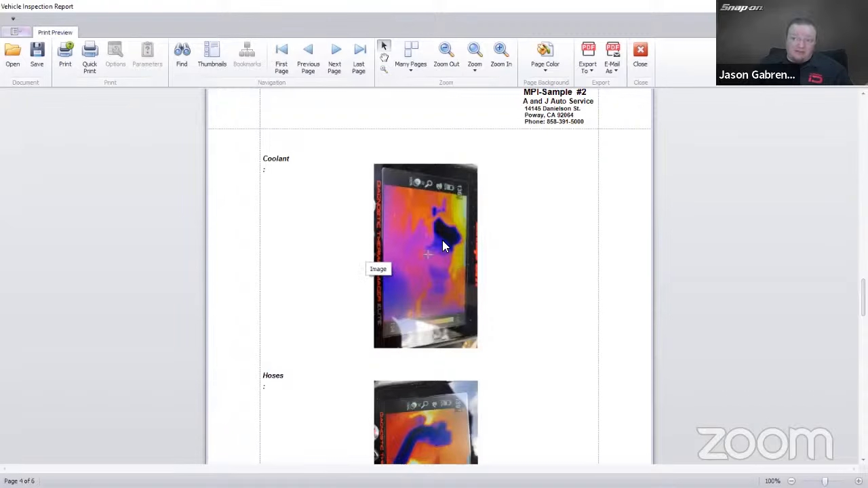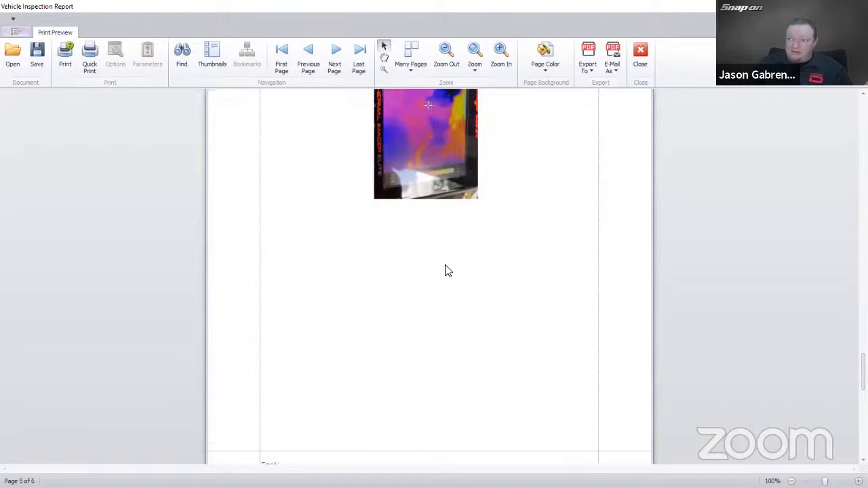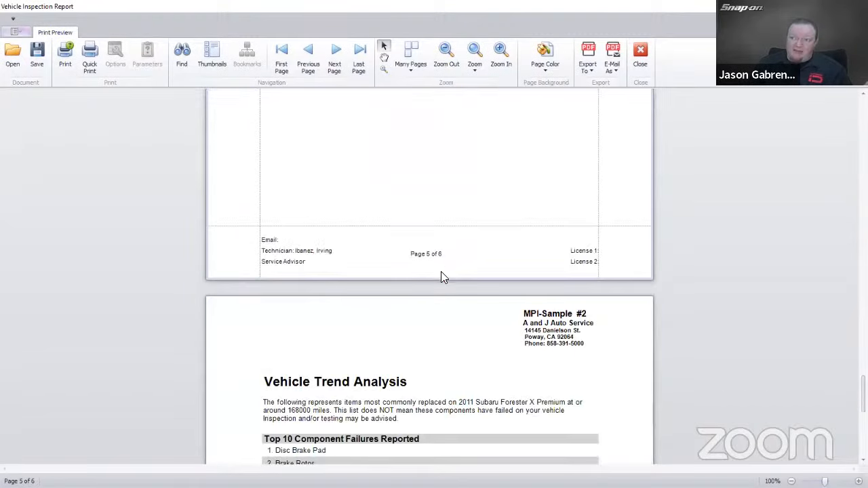So here's my attached image here. Coolant hoses again. So if we have any issues, we can attach the images either, like I said, with a still image with the app, or we can take a picture of the thermal screen and do it that way as well. So that's really a good way to help with the customer. You can email this to the customer, send them an image. You can text them from Altus as well.